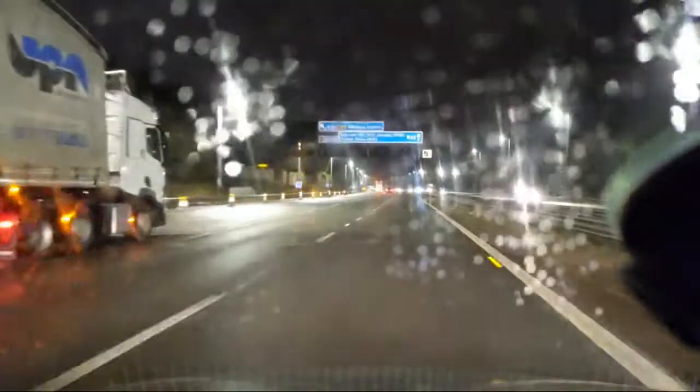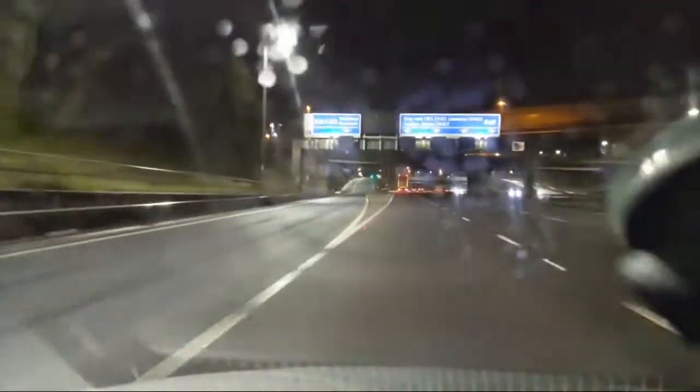Roadworks. Well, there's a lane. It's not a lane closure actually. I don't know what's going on there, to be honest with you. There's no speed restrictions. That was a bit weird. Never mind.